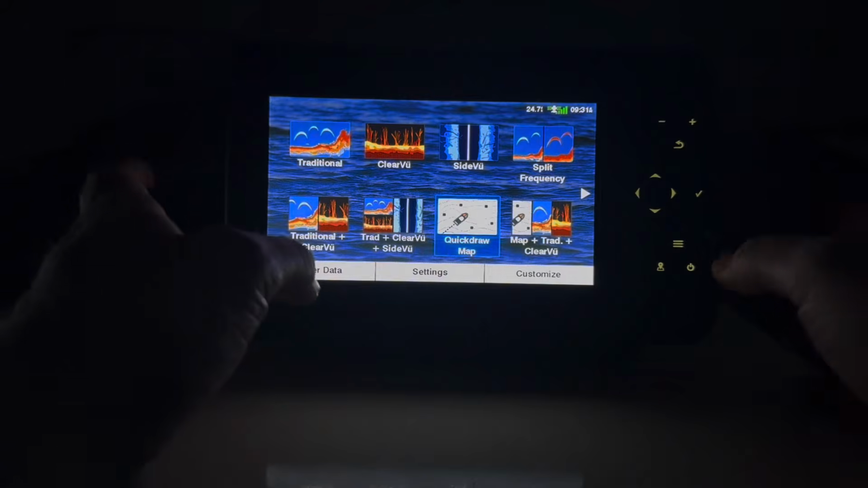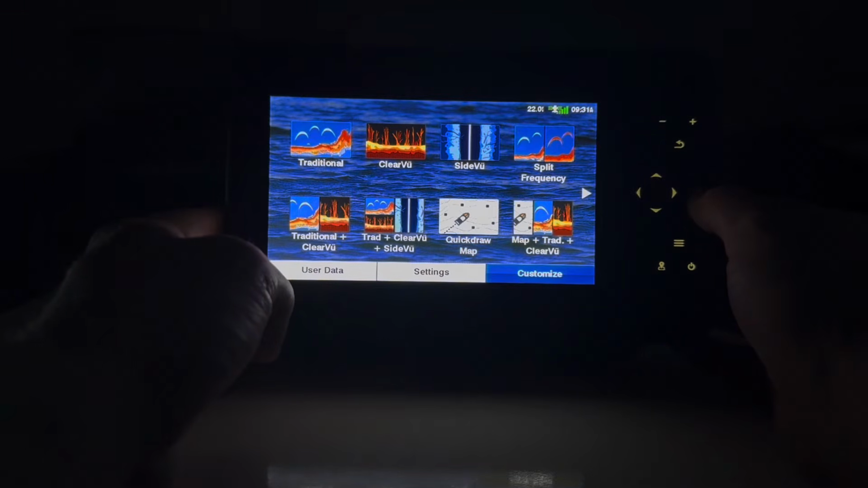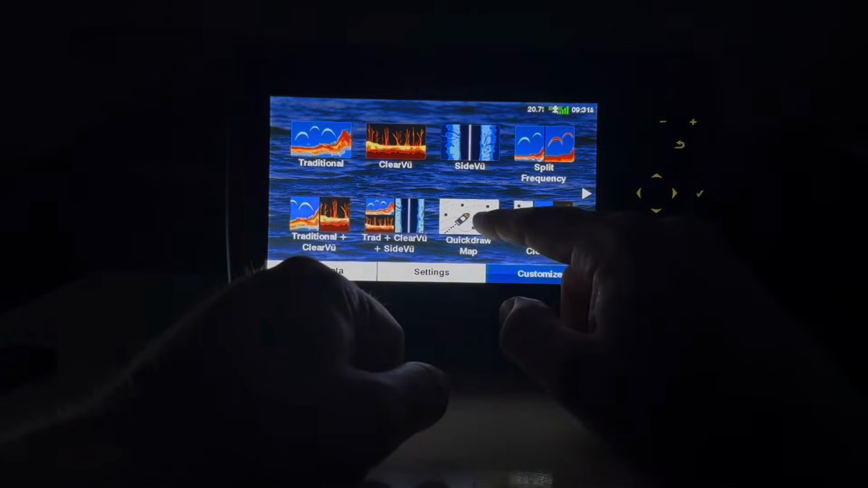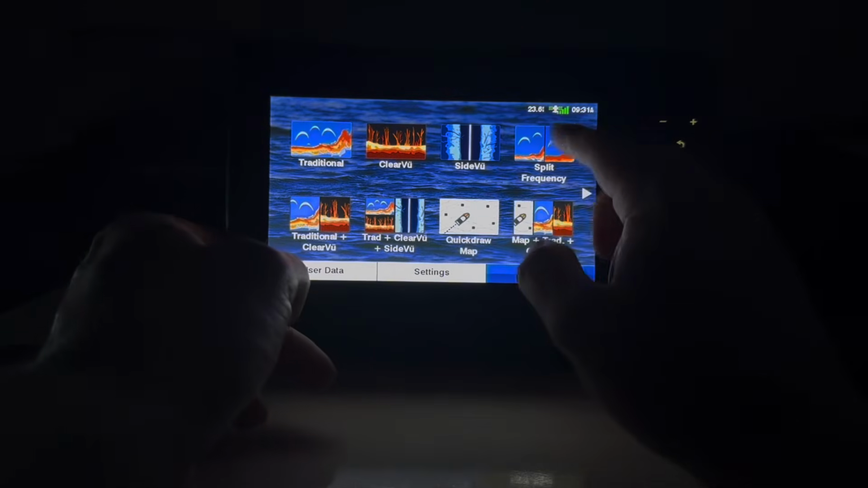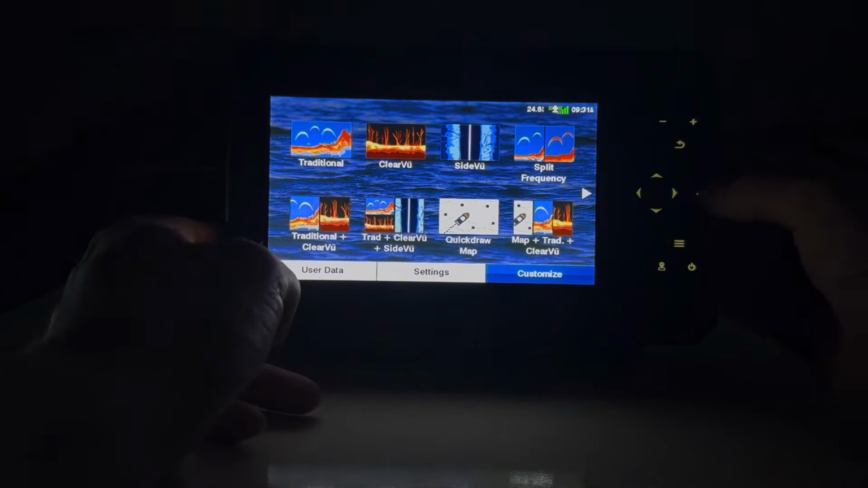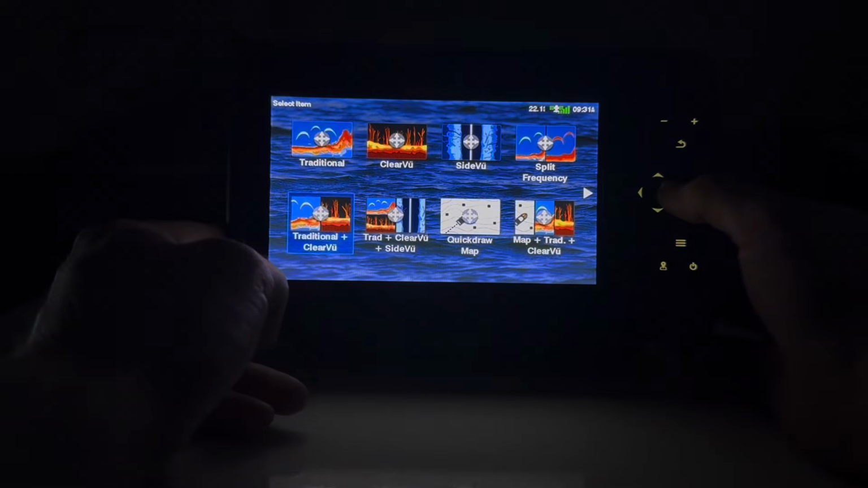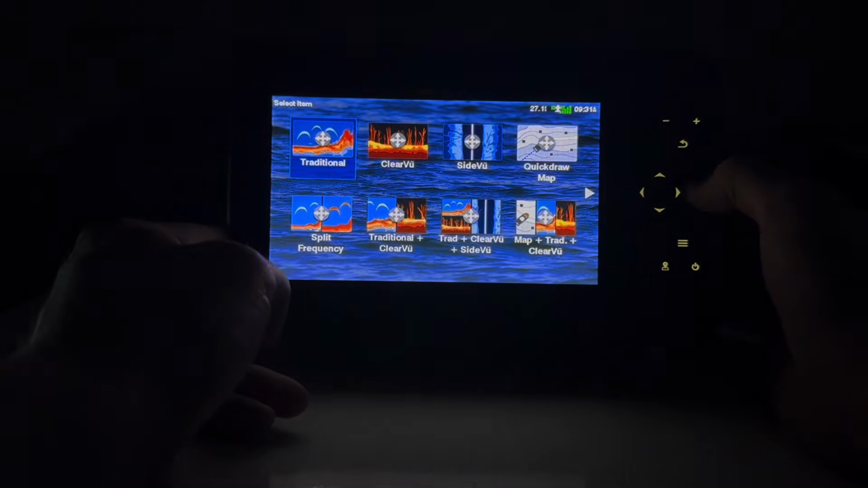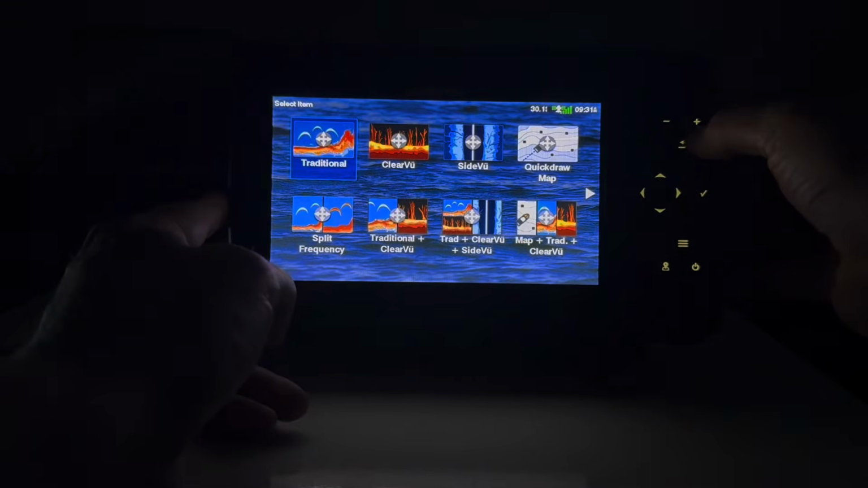So anyway, let's go down to customization. You can change the customization of this thing. Let's say I want this quick draw map up here, because this is a split frequency. These are all different splits. I want to move this up here so that all my splits are down low. I go down to customize, I click the OK button, and then I click rearrange. Then I go down to that quick draw, click it, highlight it, press OK. Then I go up here, and it just flips that for me. Very easy, very intuitive the way it runs. Then I click the back button again, which gets me out of that menu, all the way back, and boom, there it is. It's up there now.